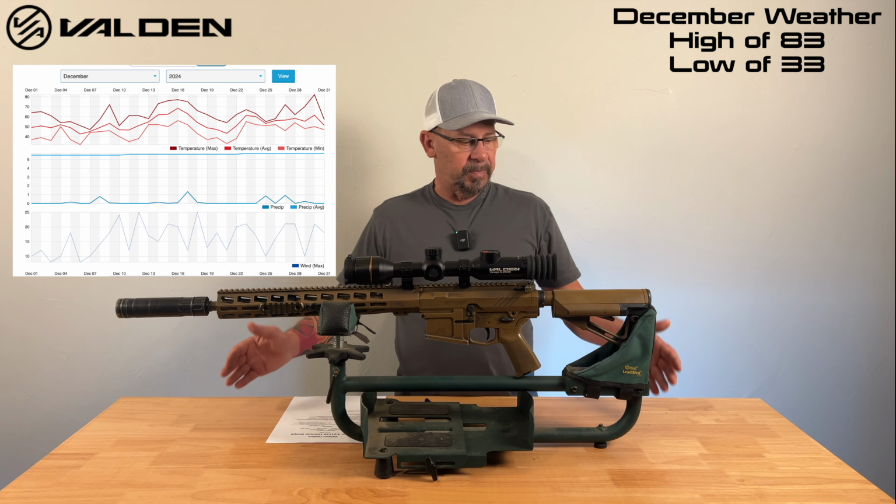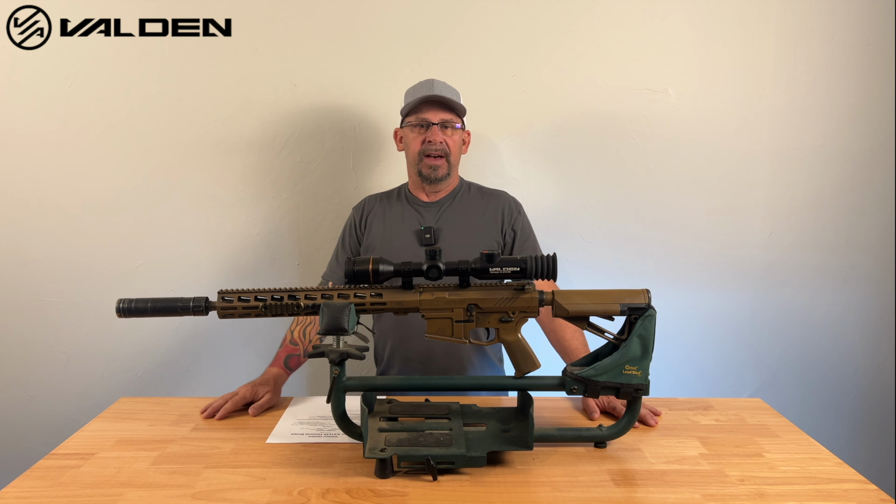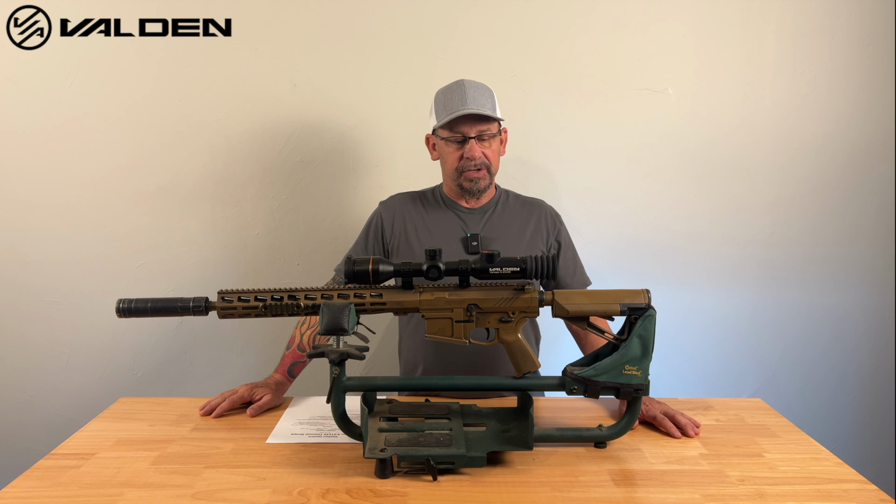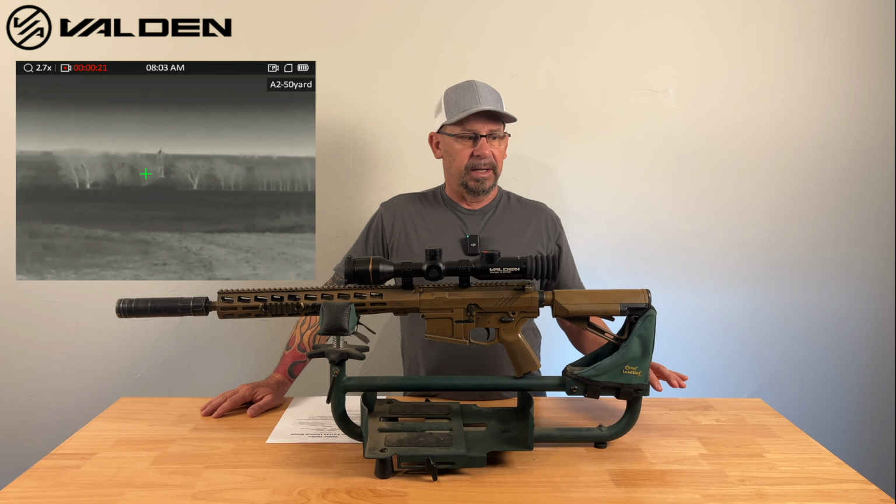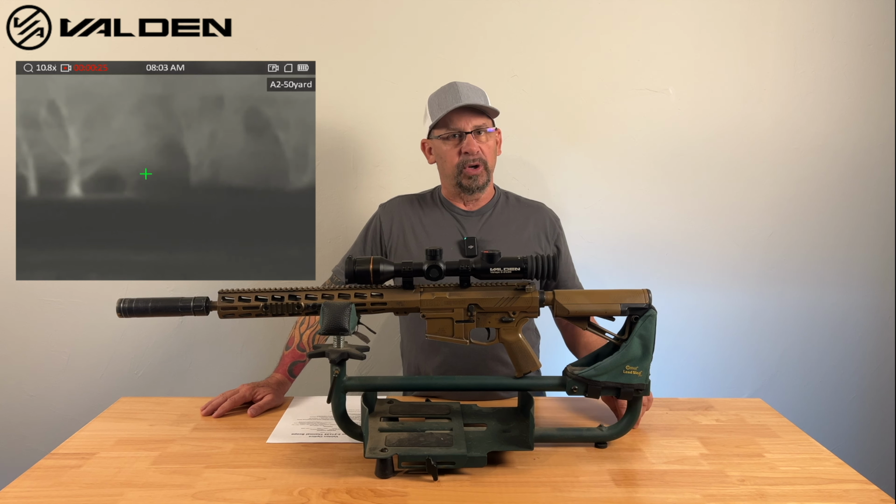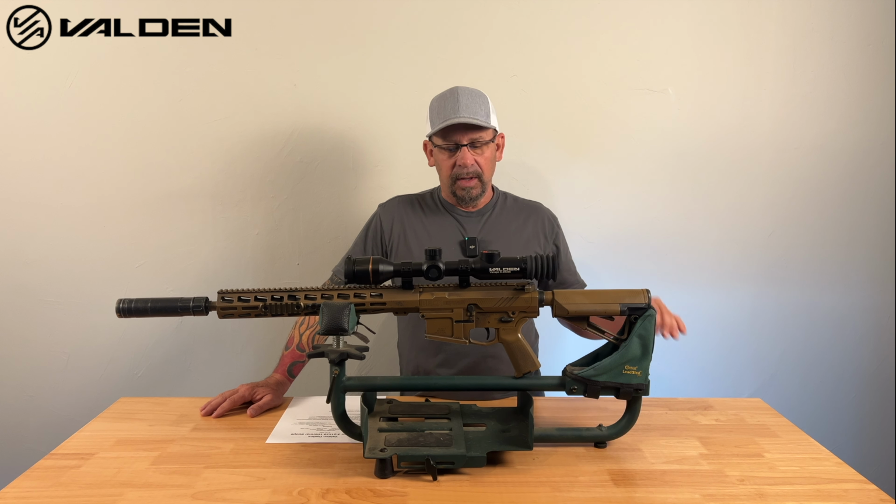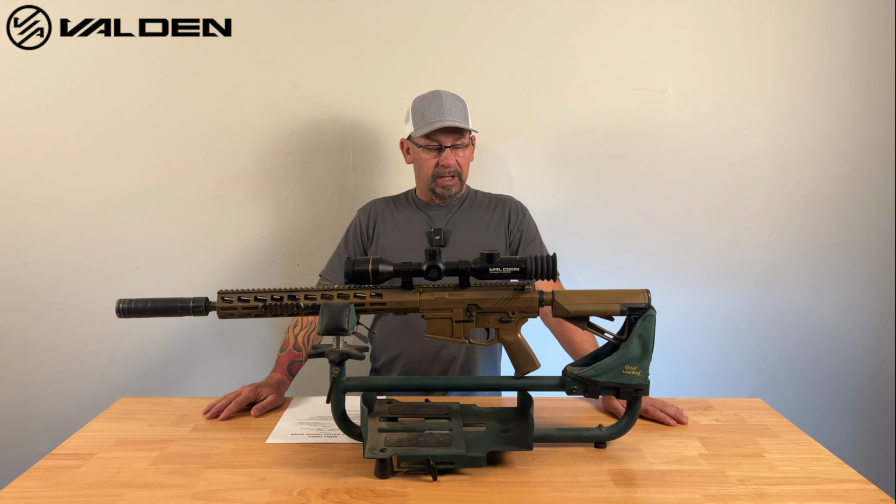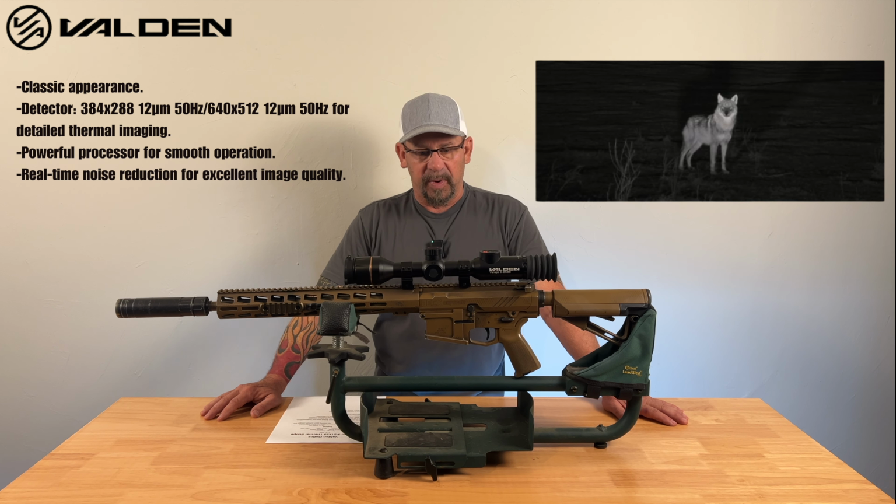We've had the kind of fortunate, unfortunate experience of having just a lot of different weather changes lately. With these different weather changes, we've had really hot, really humid, high dew points, getting down to super cold with high dew points, raining, foggy. We've had it all. And this scope here has actually performed very, very well in it. Very, very clear scope. The 50 hertz processor and a 12 micron. It's just been a really, really good scope.